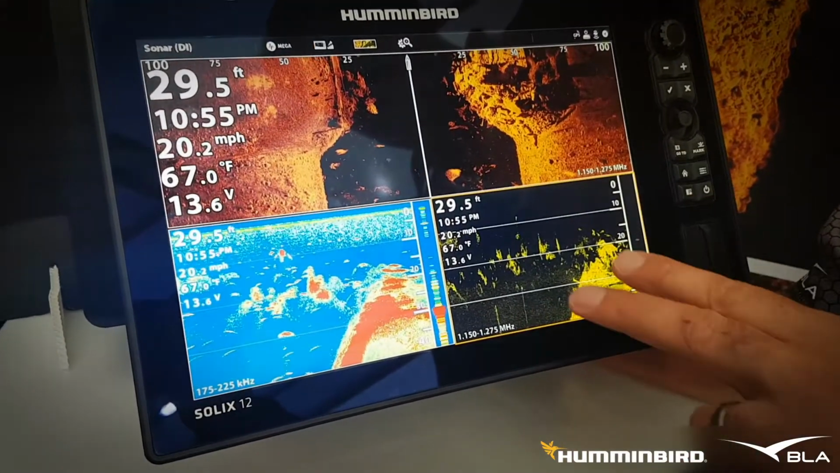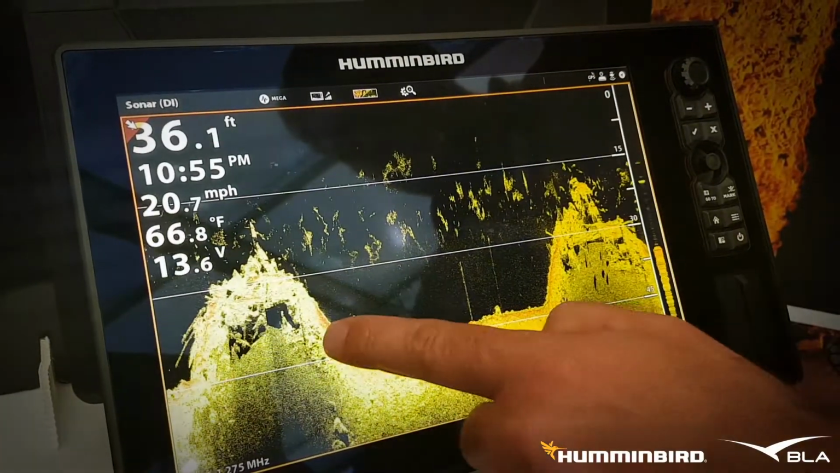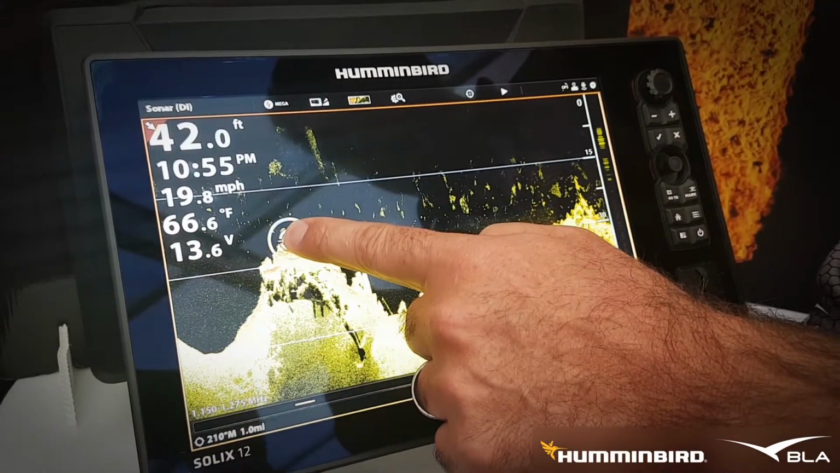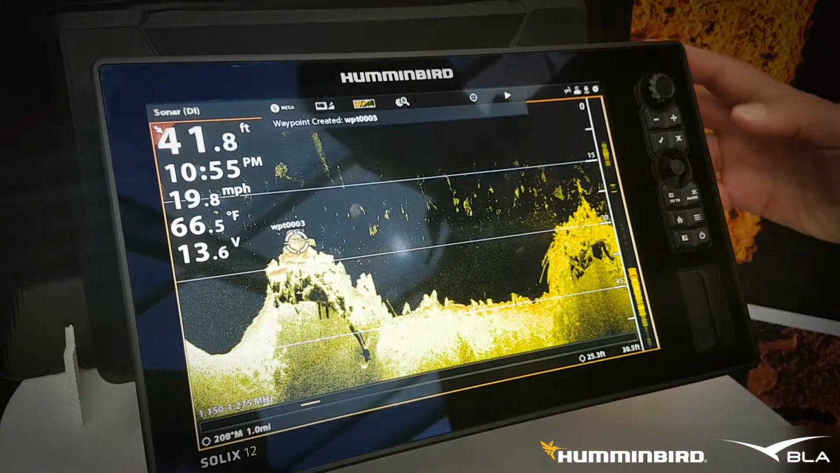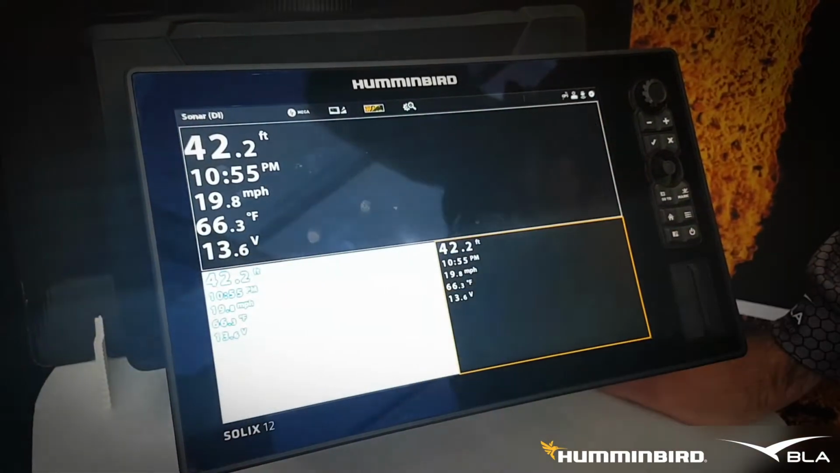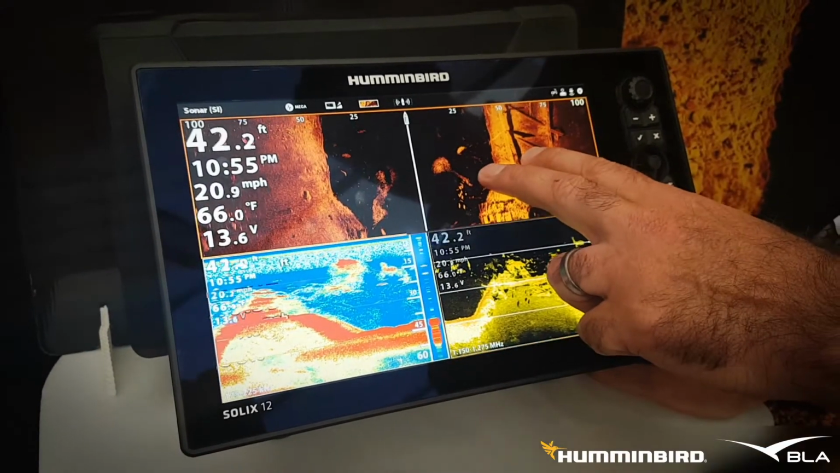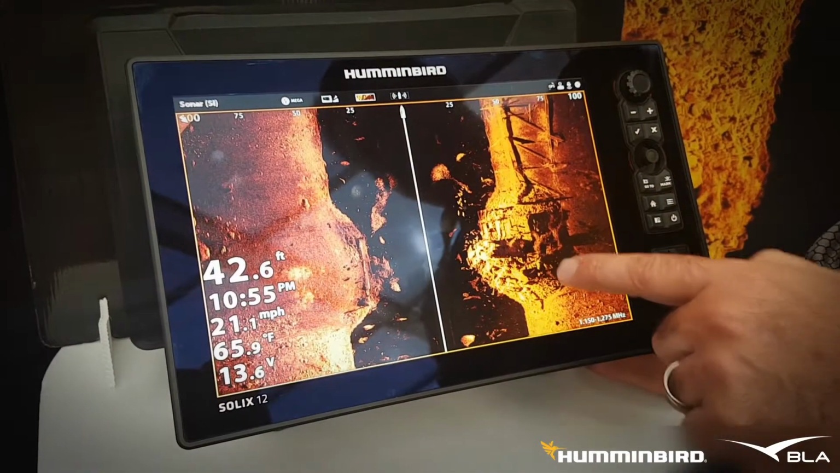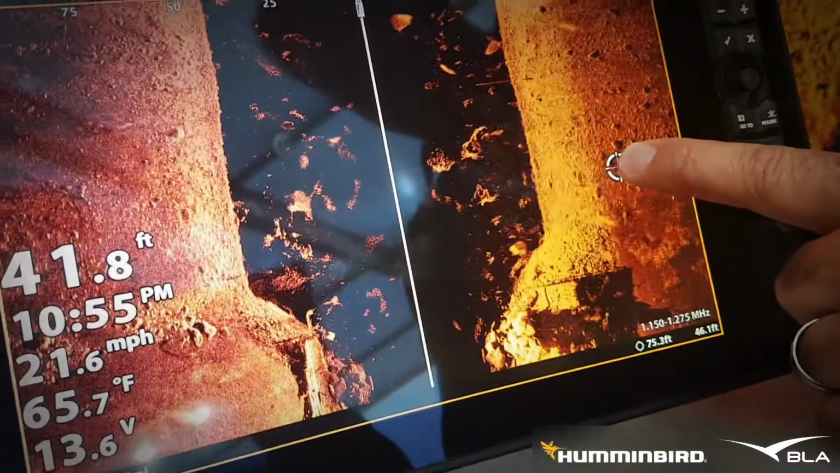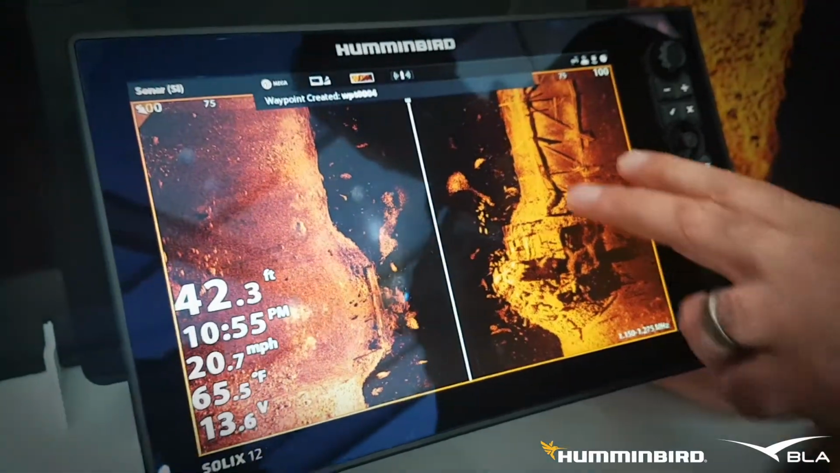With 2 finger pushes, if you hold 2 fingers on the screen, you can bring it up to full screen. We can scroll back. If we want to mark a pinnacle, we just hold your finger on it, save it as a waypoint. If you want to bring that back down to the 3 screen, just hold 2 fingers on it, it'll bring it back down. We can do the same as we go into Mega side imaging. We can scroll back, we can mark any location on the screen, and we can exit back out.